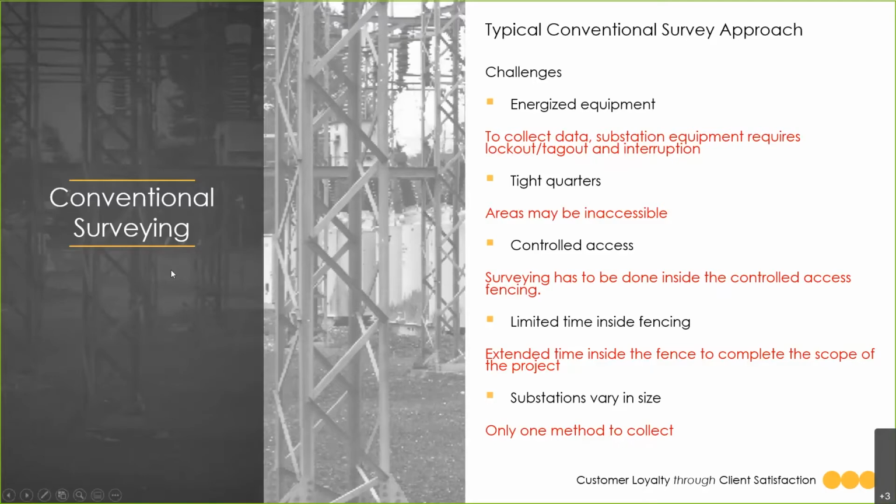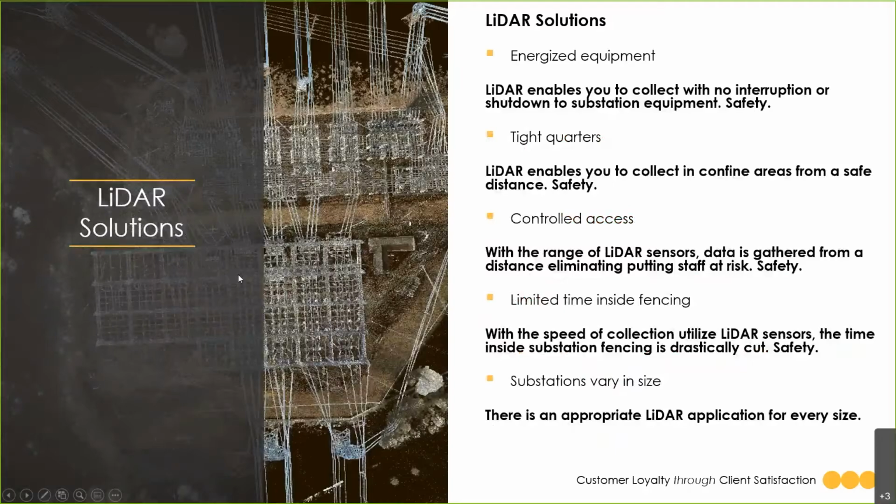Kevin, would you like to add anything as far as conventional? No, I think the only thing I would add is the safety factor here, given that these sites are energized, there's high voltage running through all of the equipment, so LIDAR is an excellent non-tactile way to gather this information without having something physically near this energized equipment.